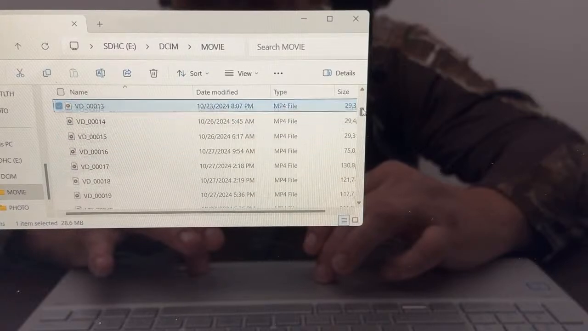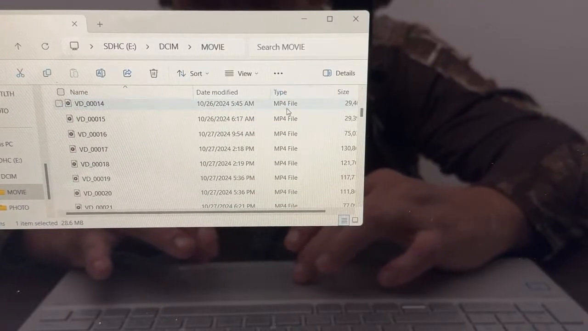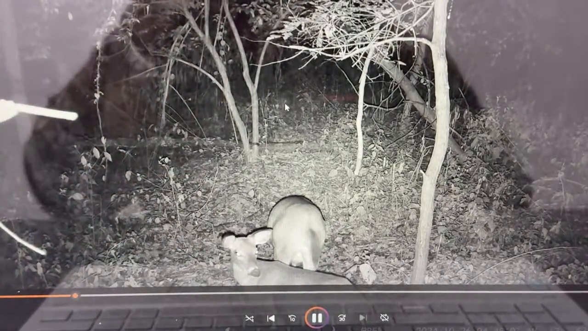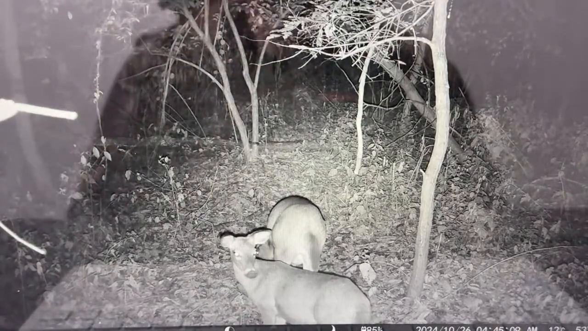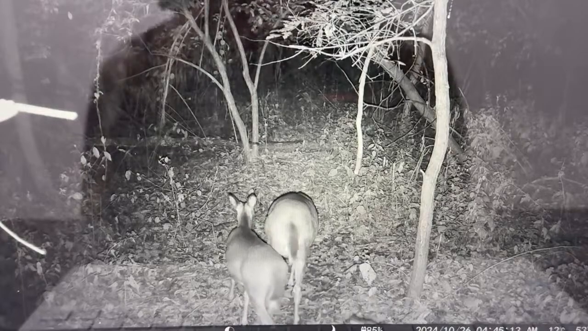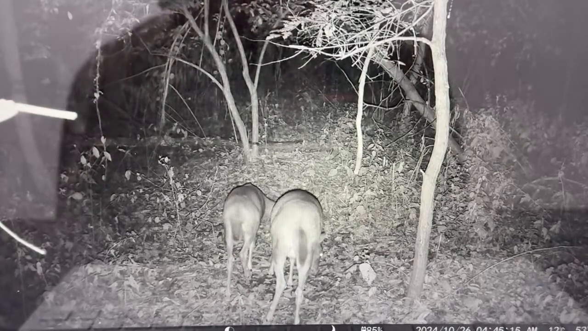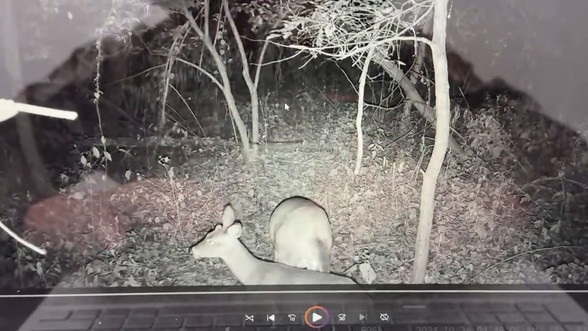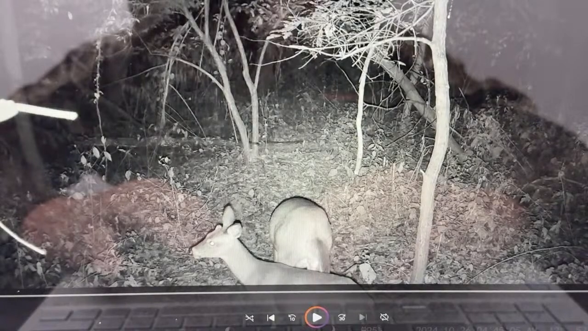Especially, I love the video. And there's a button buck right there. You can see the button buck at the bottom of the screen, and then there's a doe up top. And then there's another one coming in, another button buck at the bottom of the screen. Nope, she's running. There goes the deer running. So something might be coming up the hill after them. I'm thinking it's a bigger buck coming up that hill. So we will see on the next screen.